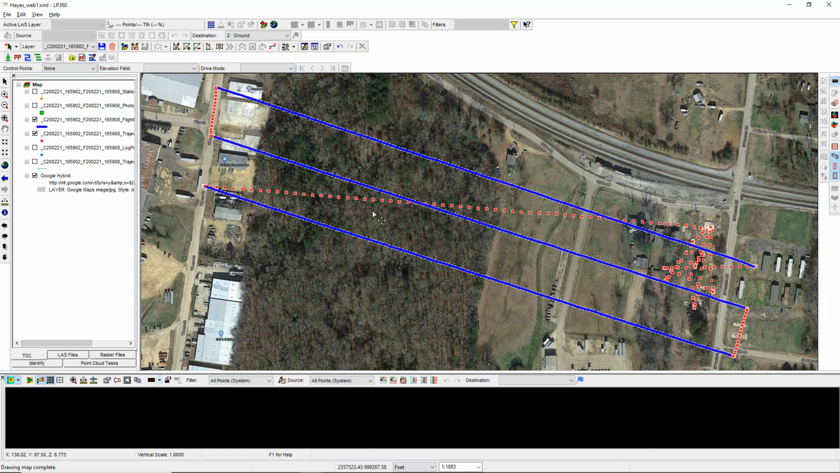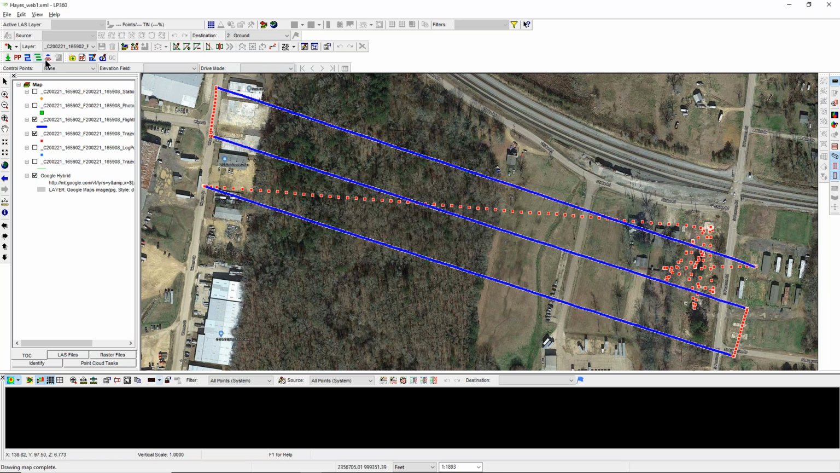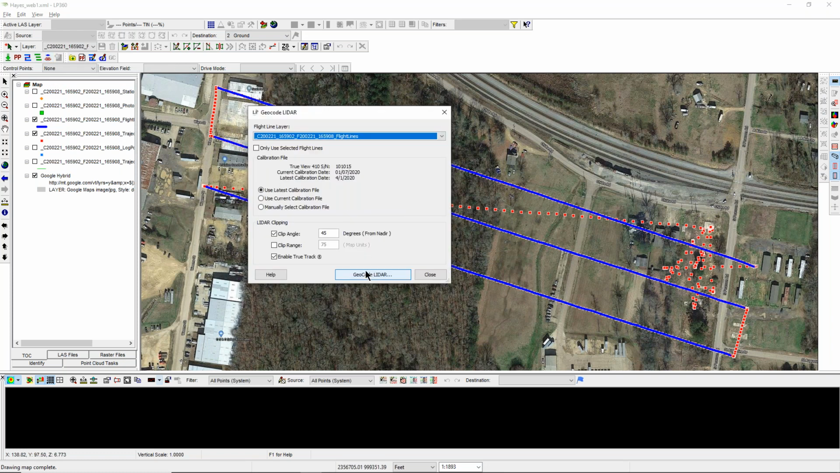I used to fly some cross flight lines, but I found that I don't really need those. This thing does such a good job, I just don't need them. So now I'm going to create my trajectories. So GPS data added in, and then I'm going to geocode the LIDAR.